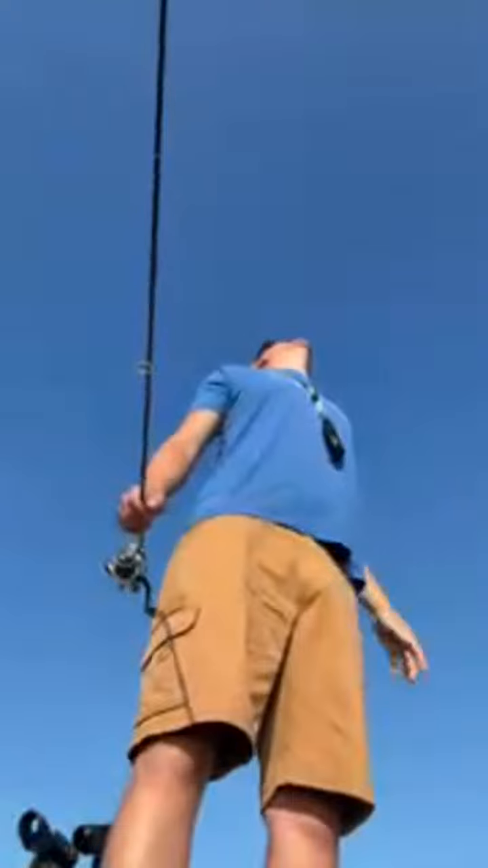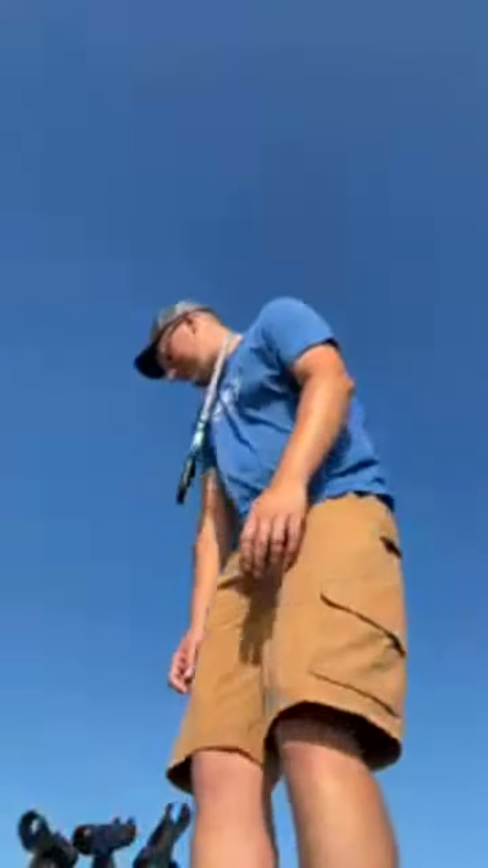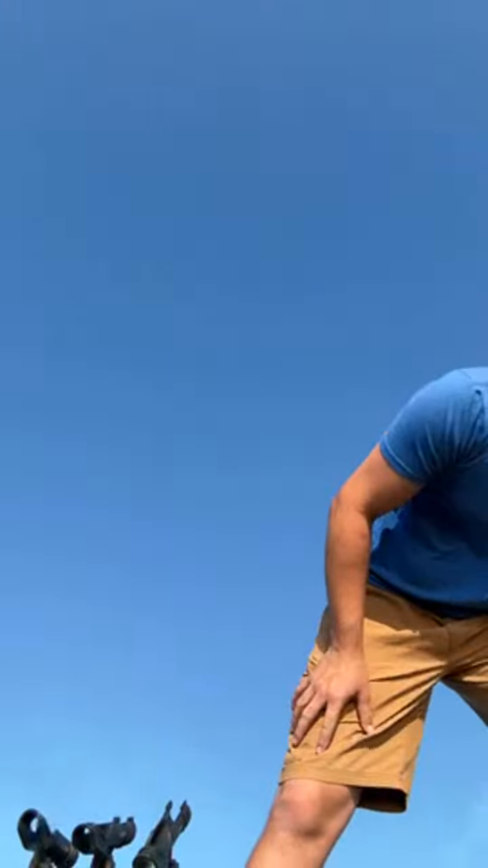As soon as that sun came up, I noticed a lot of the fish started getting deeper. I need an extension mount for my graph. My neck is killing me. All right, we're gonna take a break. We're gonna leave our line in the water. Good water break.